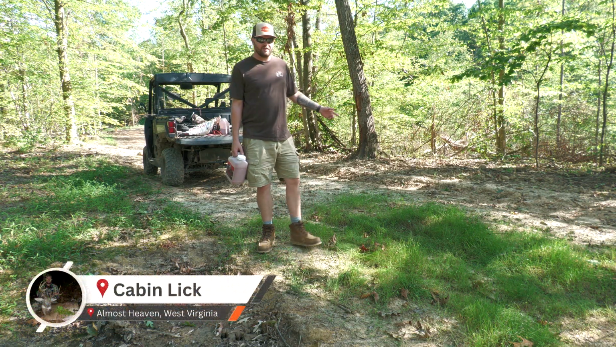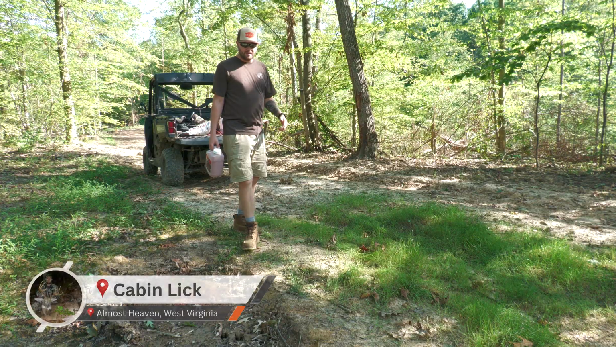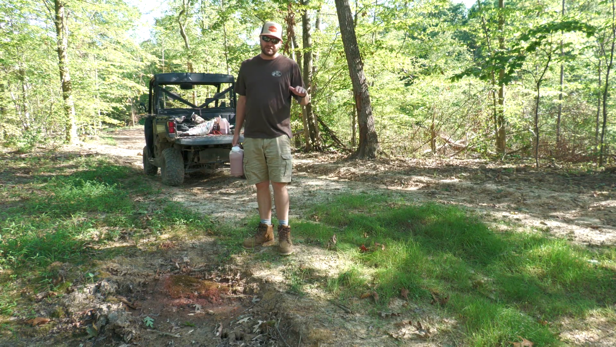This camera has been on fire. I don't know if you guys can see it, but that's kind of one of the reasons we had to come back here. The battery's completely shot.